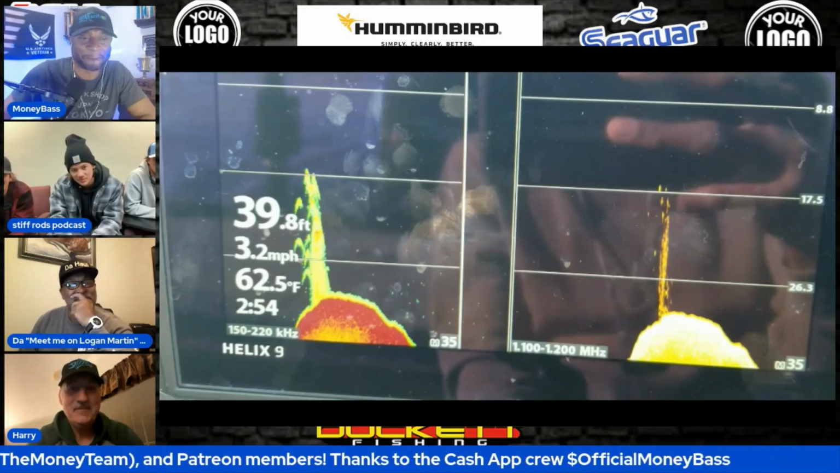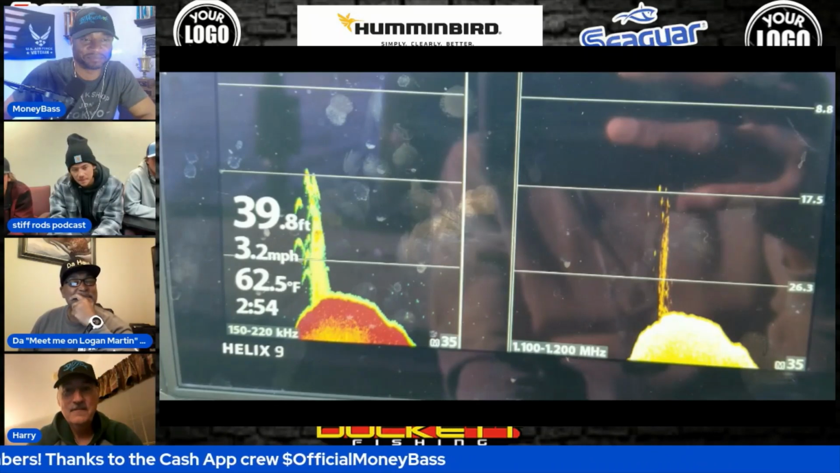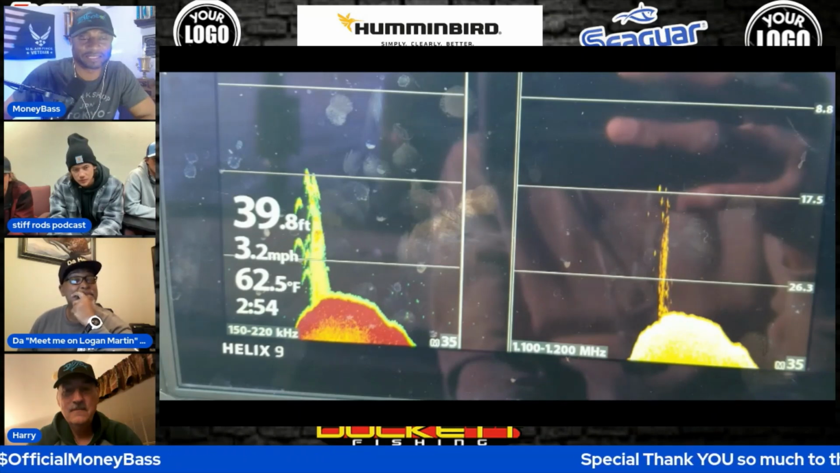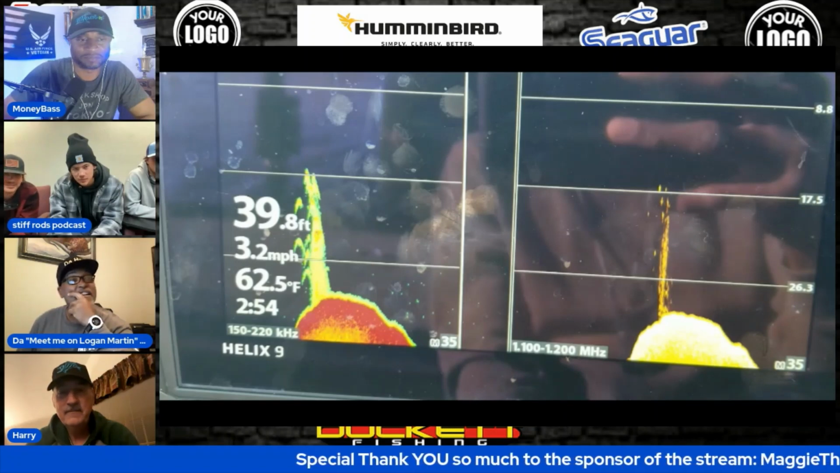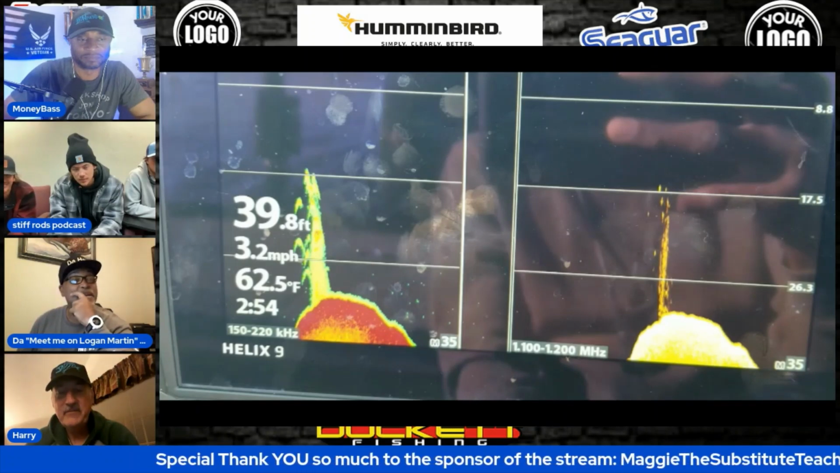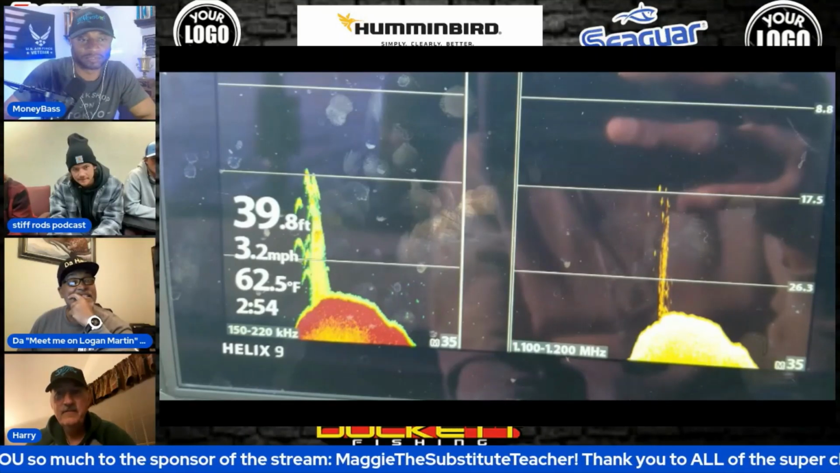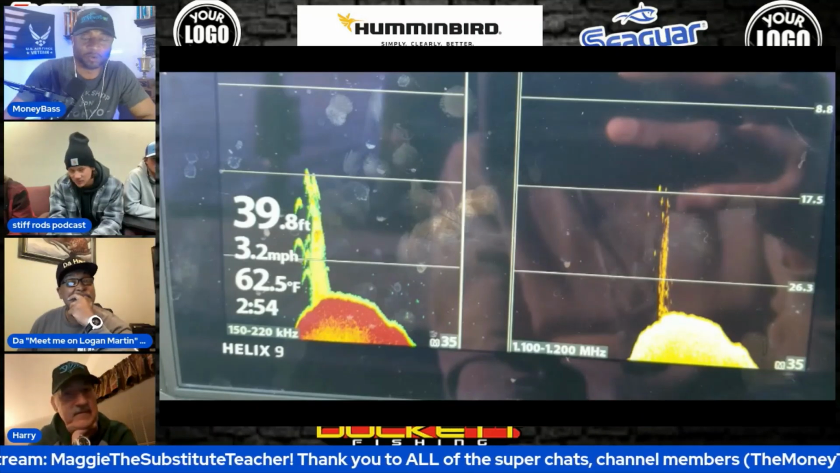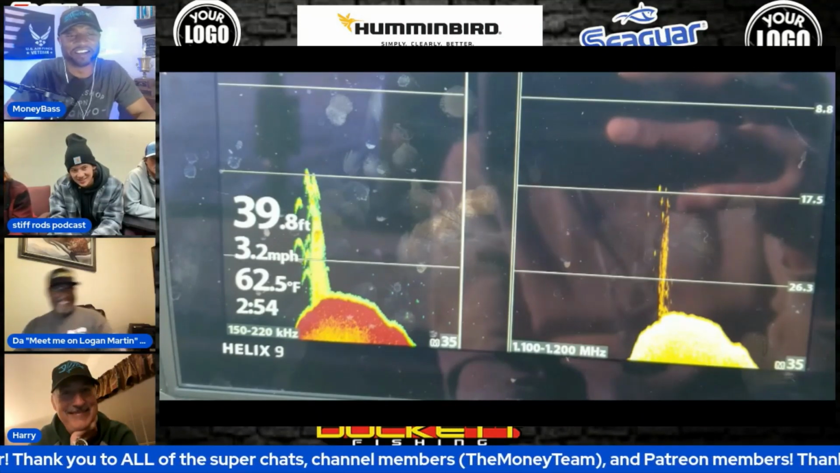Again, probably a drop shot, but okay. But maybe a jig, because I'm not too confident in my drop shot. All right. What size jig would you throw? At 39 feet, probably. Nope. Both of those are wrong. So neither one of those would work.